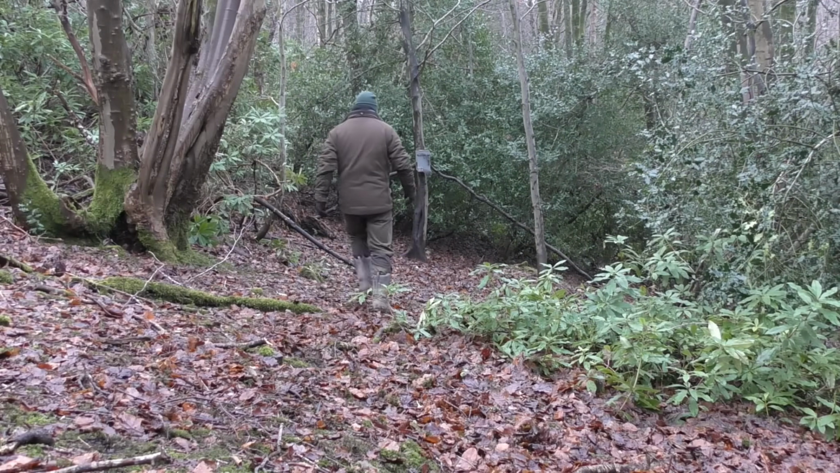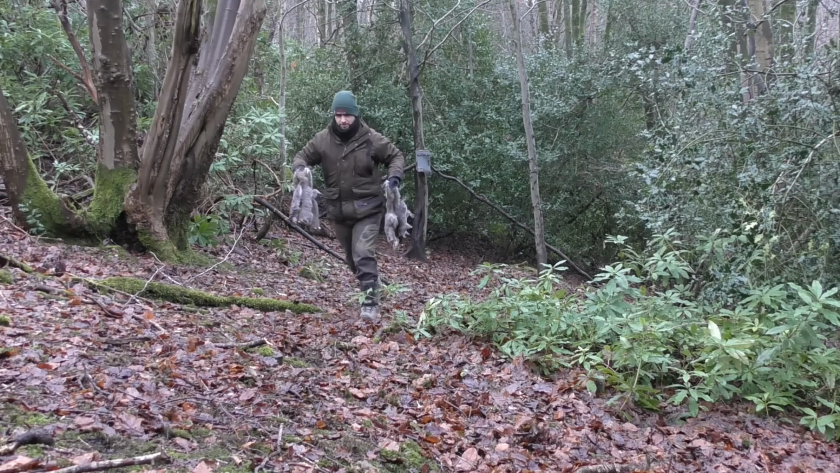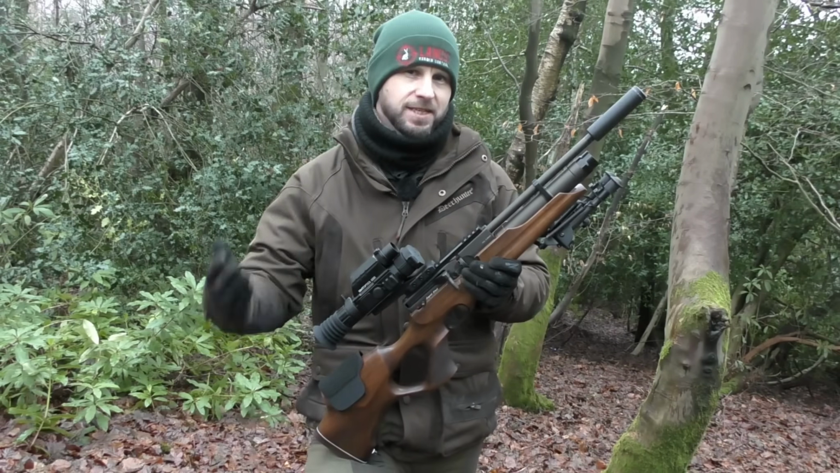And with my tenth shot being fired, 10 out of 10, double figures, I'm really happy with how the day went. Just going to collect these six, put them with the rest of the squirrels, and that's where I'm calling it a day. That's this session done on the squirrels.